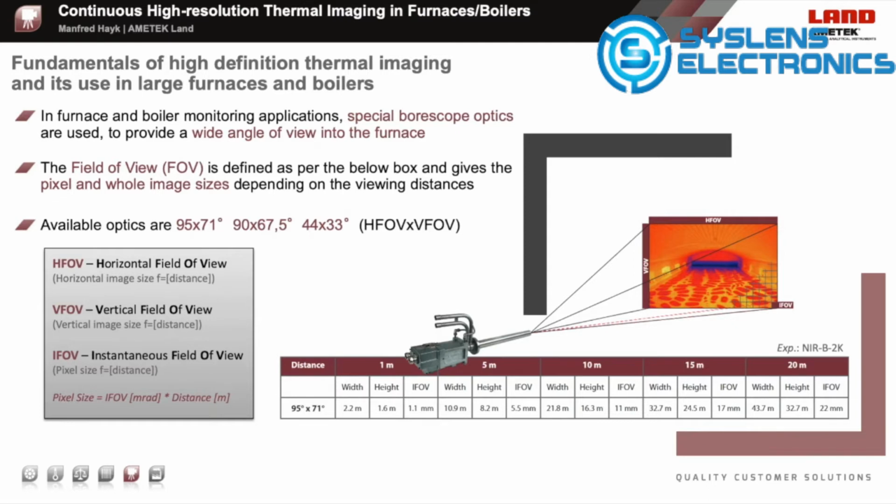And the instantaneous field of view is usually given in millirad and gives the size of just one pixel depending on the distance. It can easily be calculated by multiplying the instantaneous field of view value in millirad with the distance in meters. The image and pixel sizes are usually given for different distances in each field of view table in the camera datasheets. The table shows an example for the NIRBI 2K 3 million pixel furnace monitoring camera system.